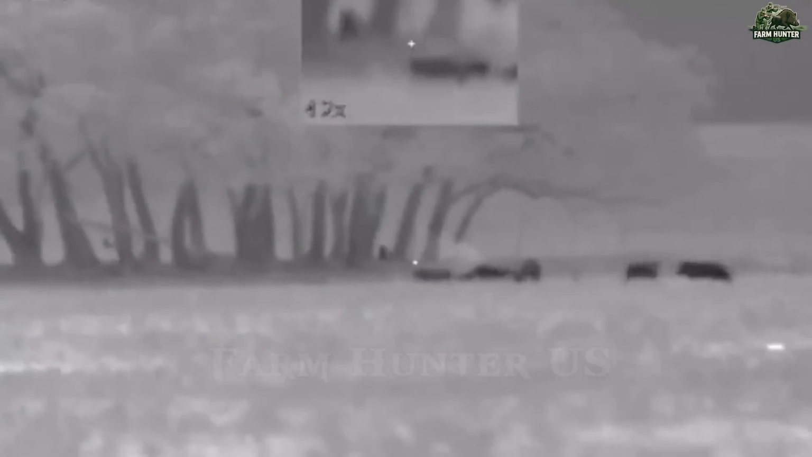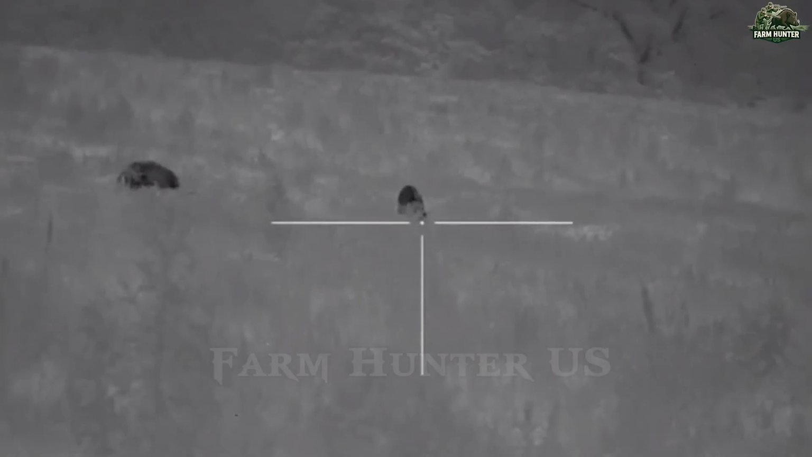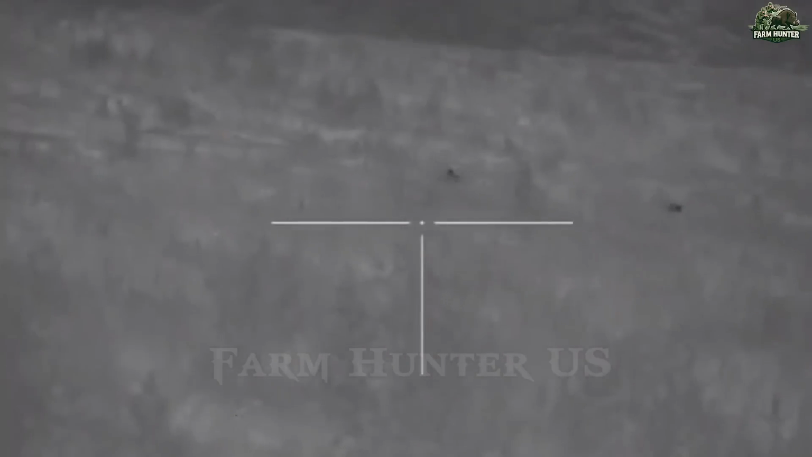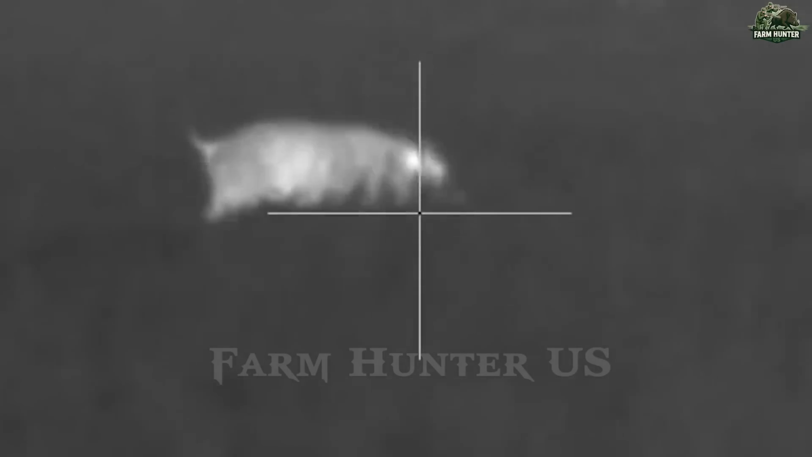Tonight, we didn't just hunt, we sent a message. As the team regrouped and the hum of the thermal gear faded, we looked toward the next mission. Because as long as the wild boar population continues to surge, our work isn't done. The land must be defended, and we'll be there to answer the call.